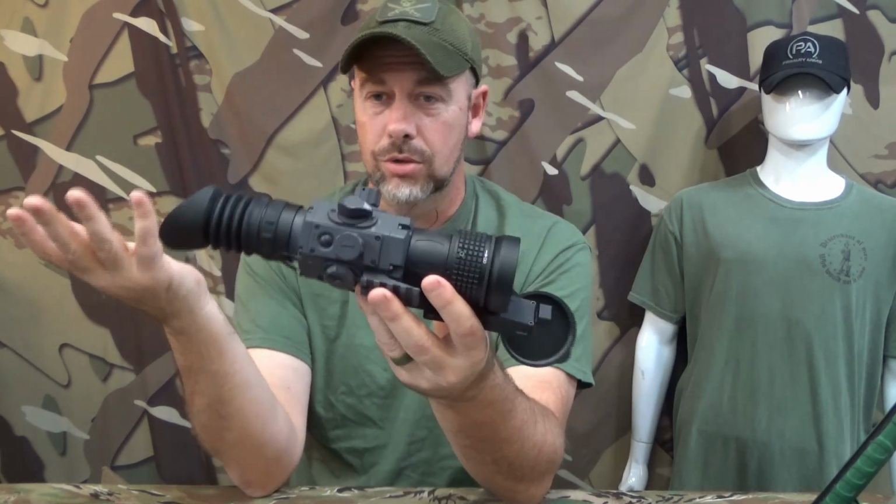So it adds a lot of that capability. You may be able to hear something but not necessarily see it. You might not be able to see it with night vision, but with this, day or night, you would be able to see it and, oh, that's a deer or a squirrel or whatever making noises in the bushes. Oh, that's a two-legged varmint over there in the bushes. So you get where I'm going with that.